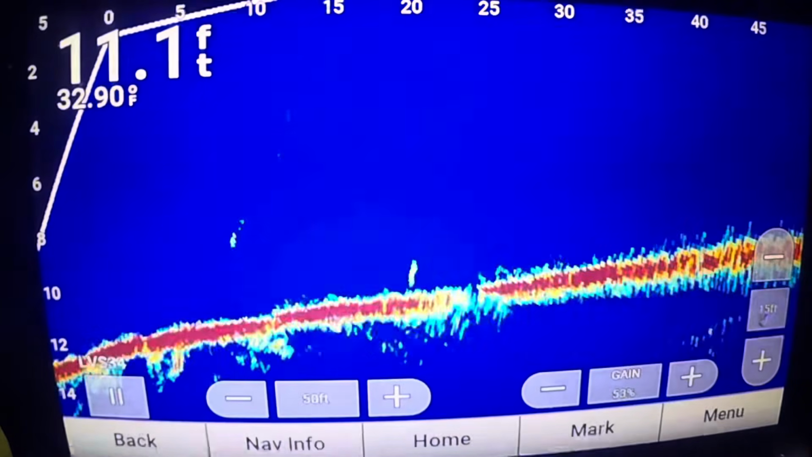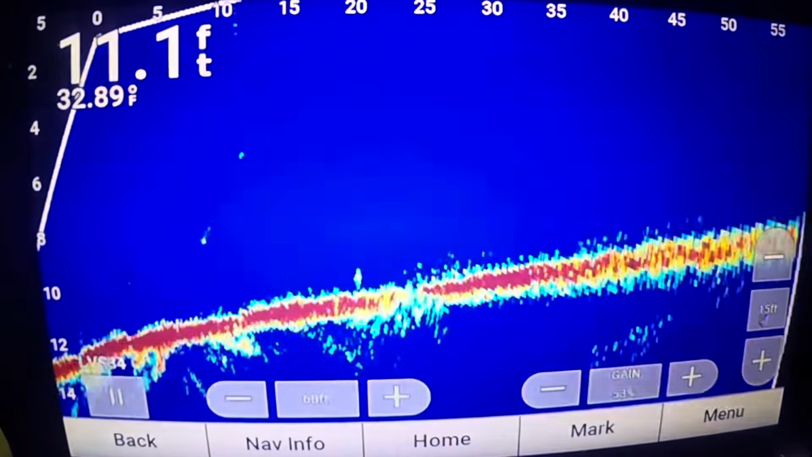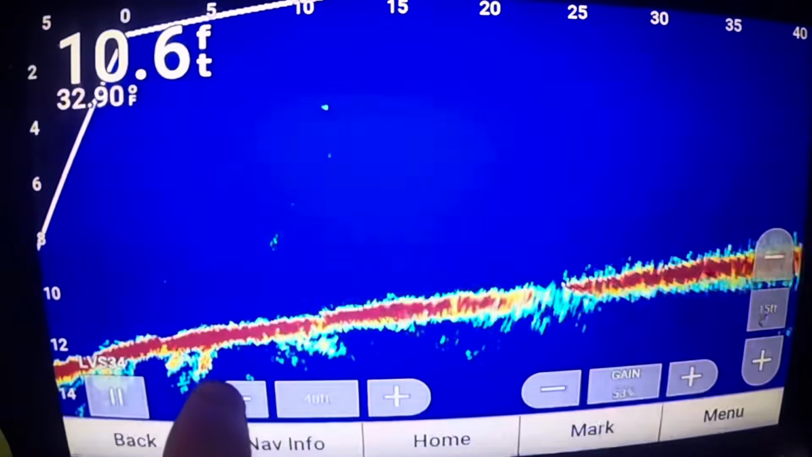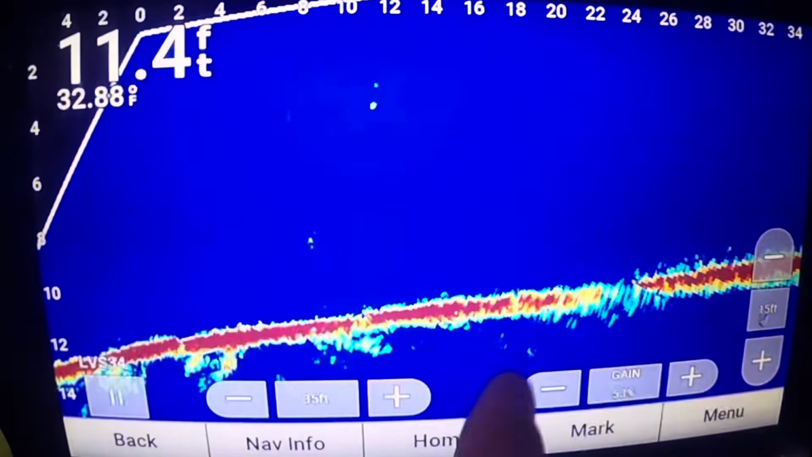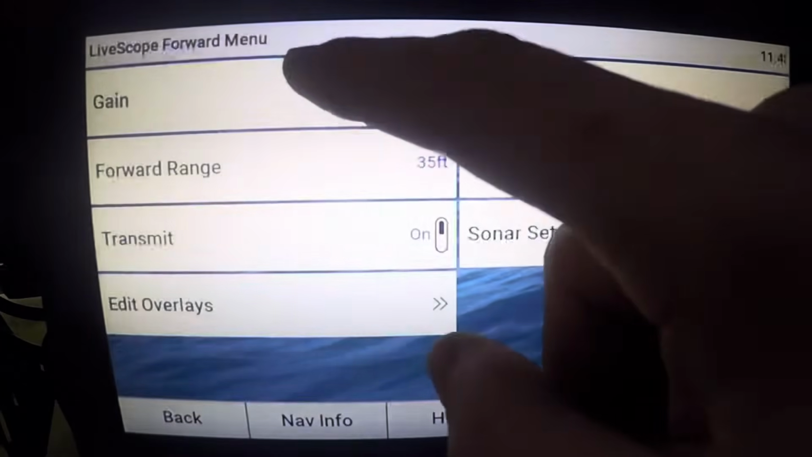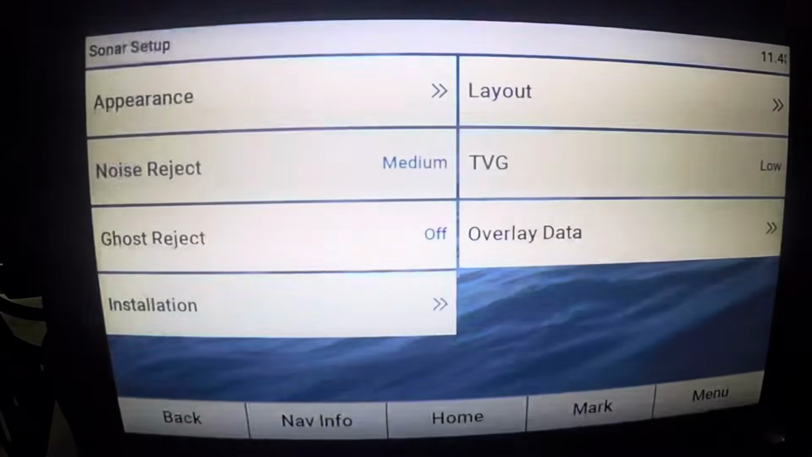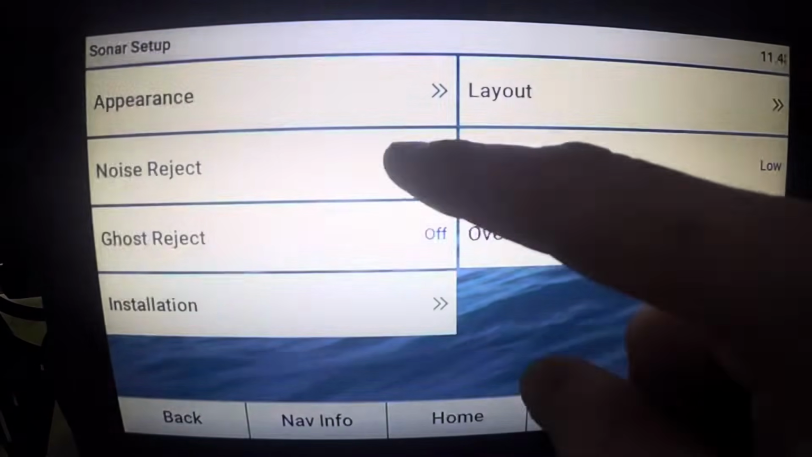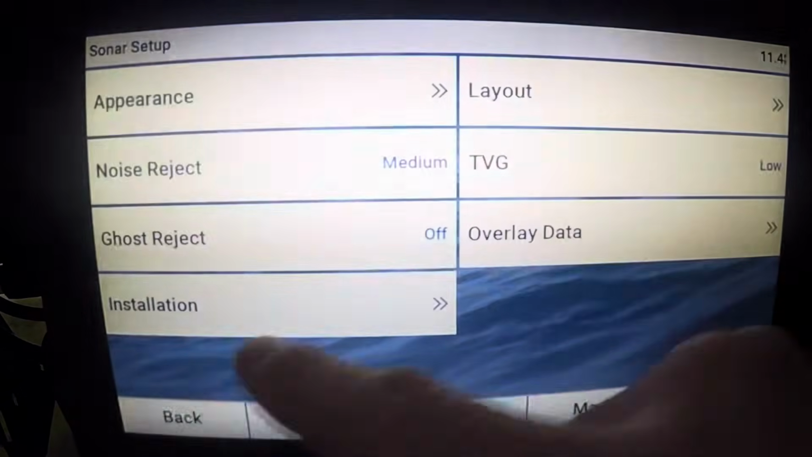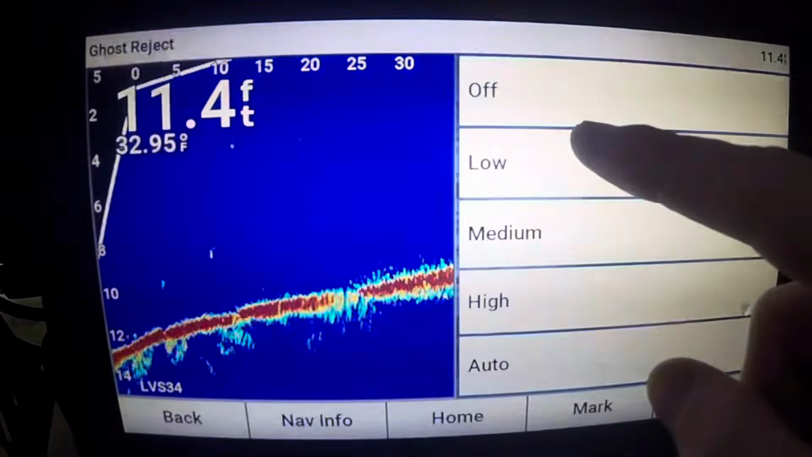But yeah, usually when I'm scanning, I kind of have it like 60 feet to 80 feet looking around. But once I get fishing in forward mode, I'll drop to like 35 feet. If we go into our gain, I have still the same, that 50 to 60. Now sonar setup, noise reject, medium or low. Today, like I said, we're running medium, so those are the same. TVG should be low or off. And then this ghost reject, I have it off.